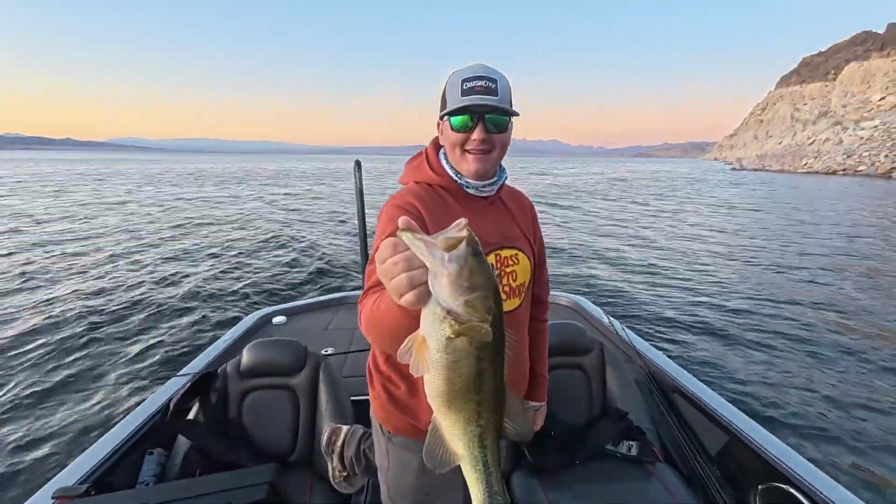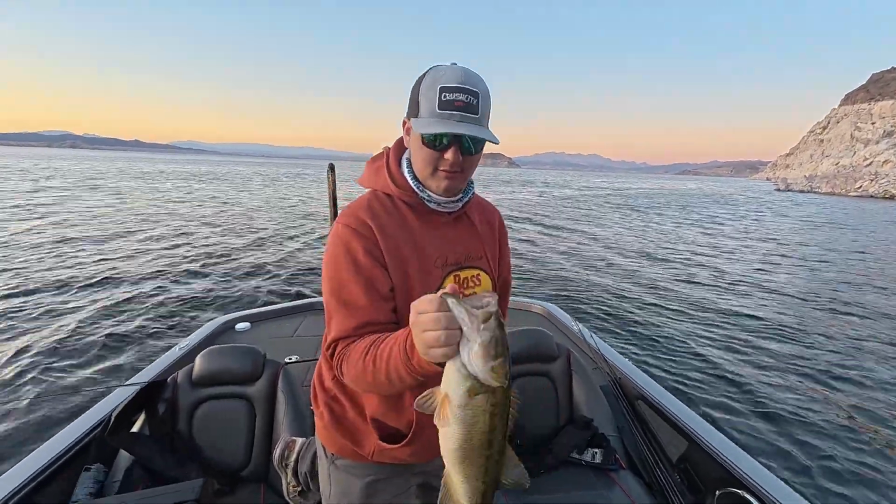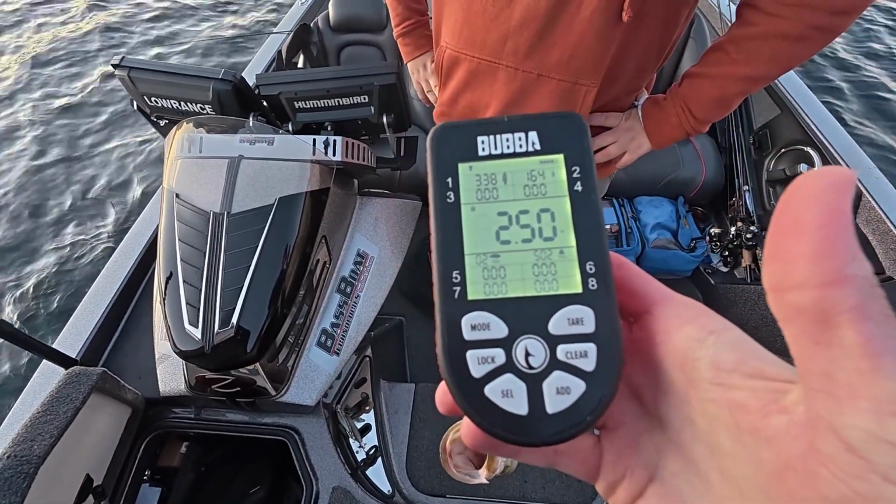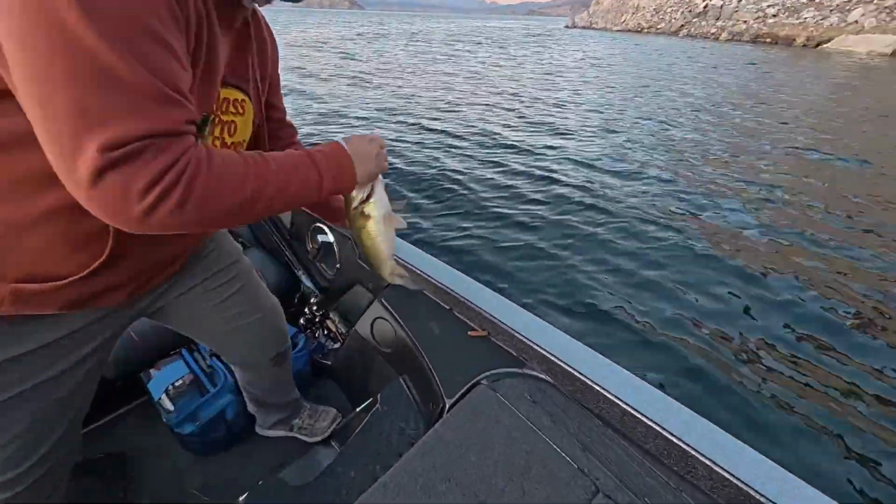So the audio actually cut out here, but basically all Ryland was saying was that he was just dragging his jig really slow on the bottom, his finesse jig, went ahead and got a weight on it. It's just a few ounces lighter than the one I caught a little bit earlier. Still a really nice fish though, 2.5 pound largemouth this time of year on Lake Mead. I'll take it.